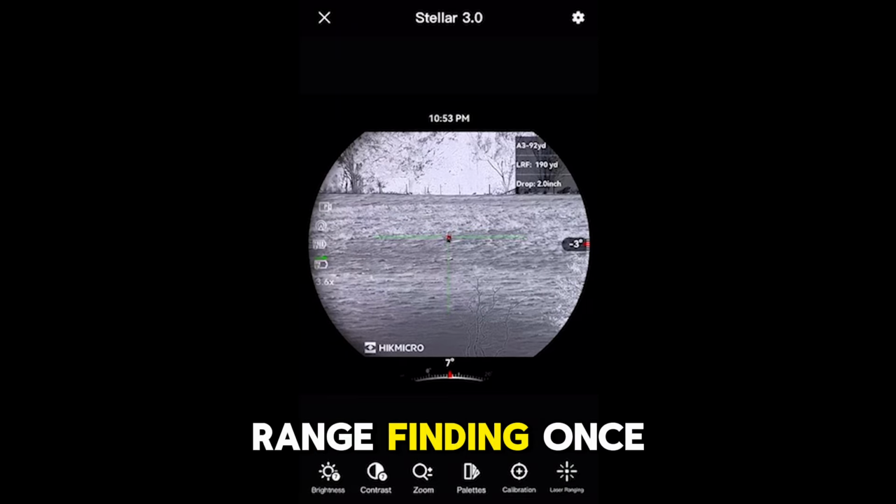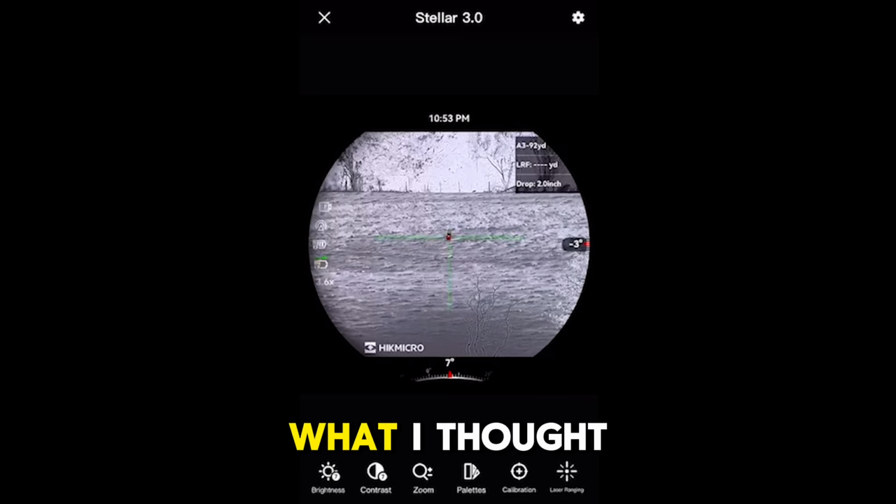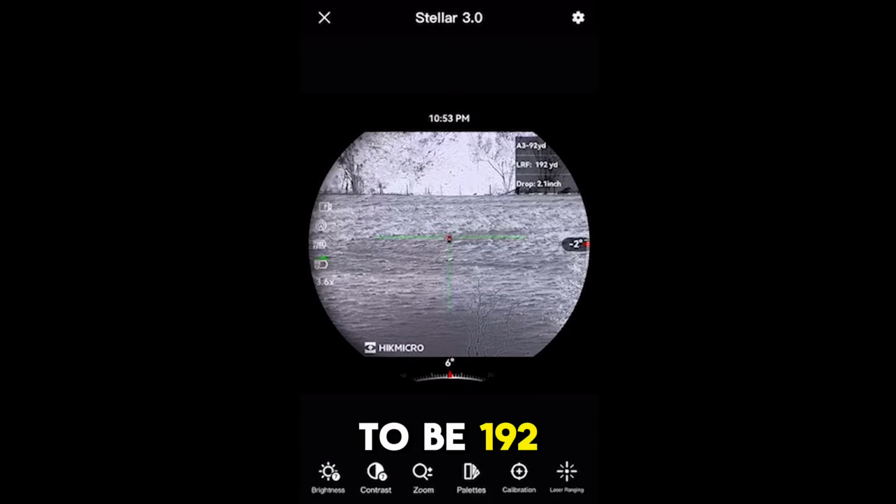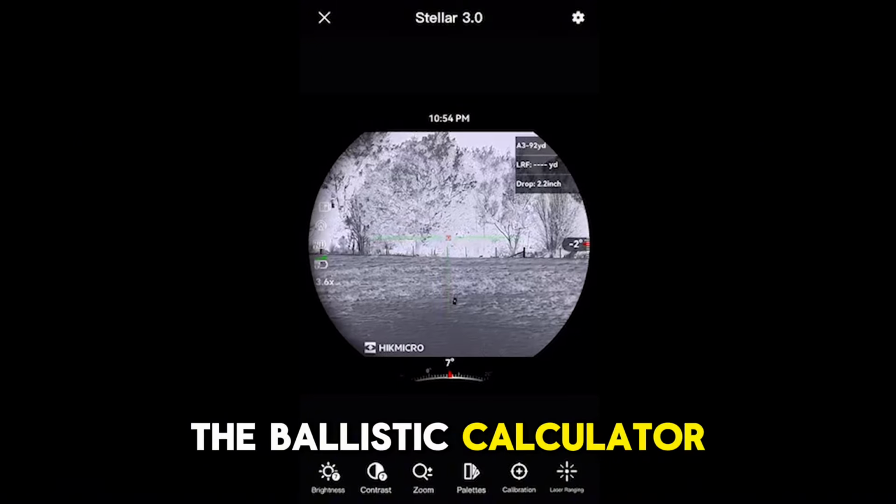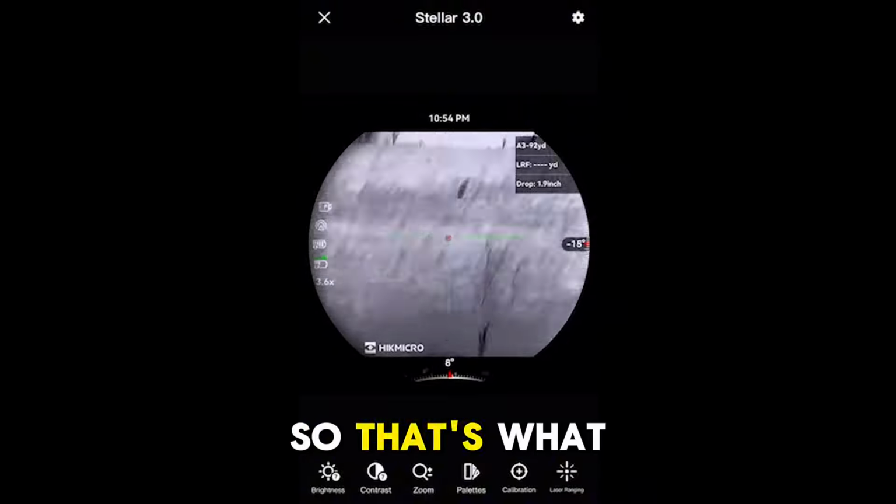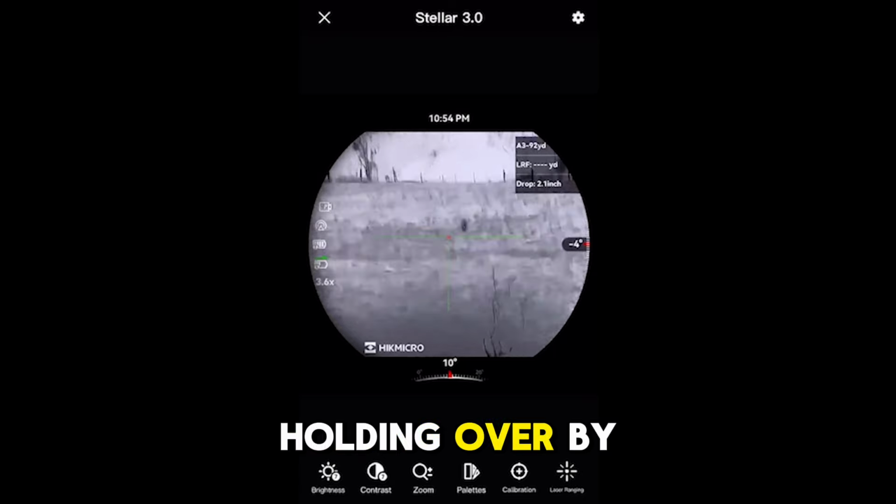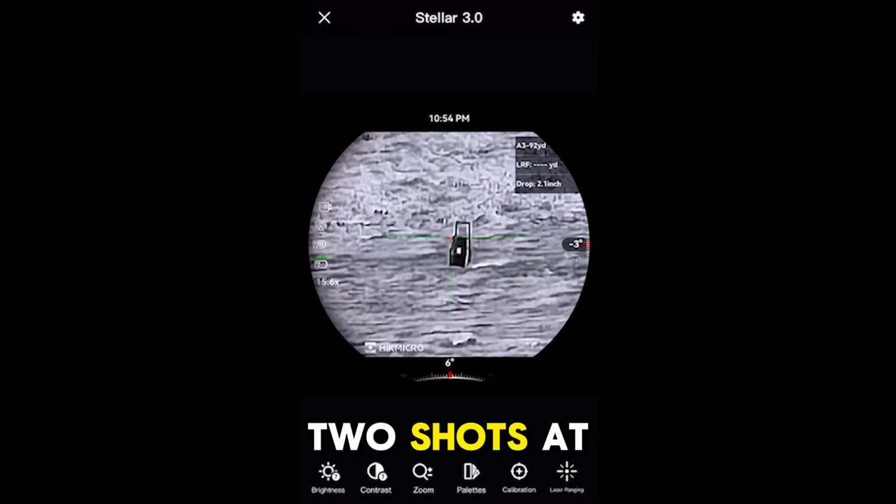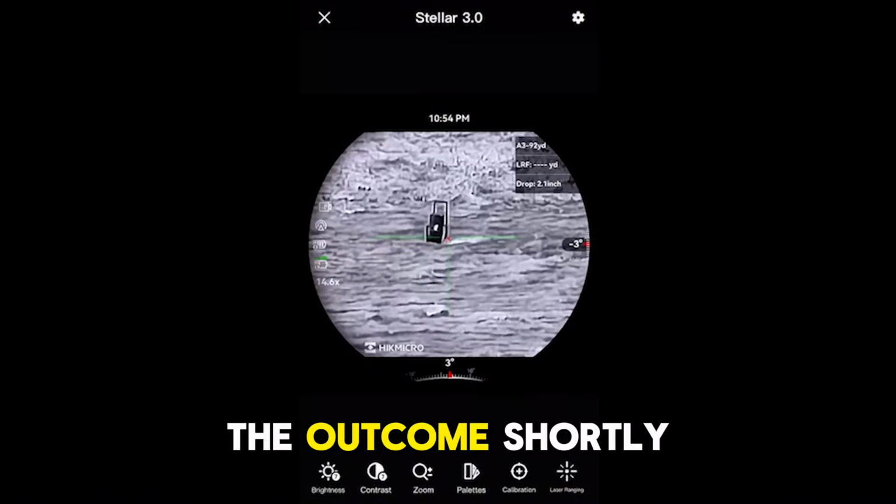So I start range finding once I'm back at my position. What I thought was 200 yards actually turned out to be 192 yards, so not too far off. And as you can see, the ballistic calculator is working out a bullet drop of 2.1 inches. So that's what I go with, as it's telling me to do that. So it's just holding over by 2 inches. And I take 2 shots at the target. And you'll see the outcome shortly.